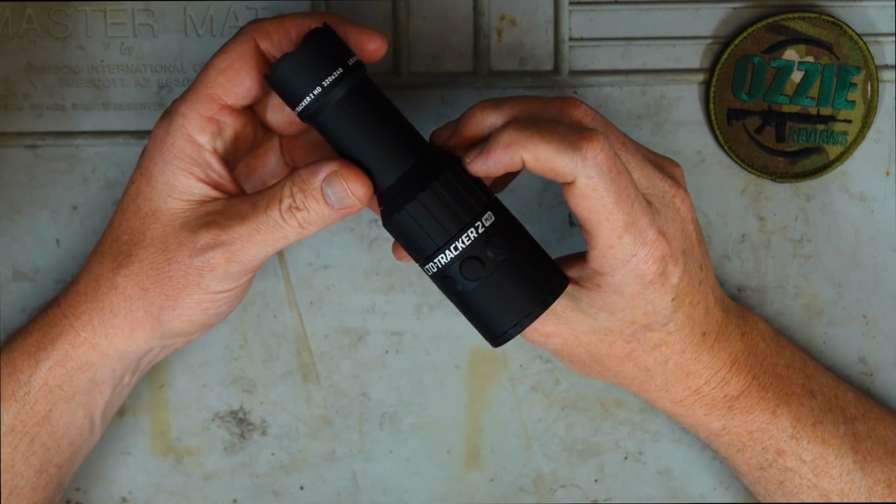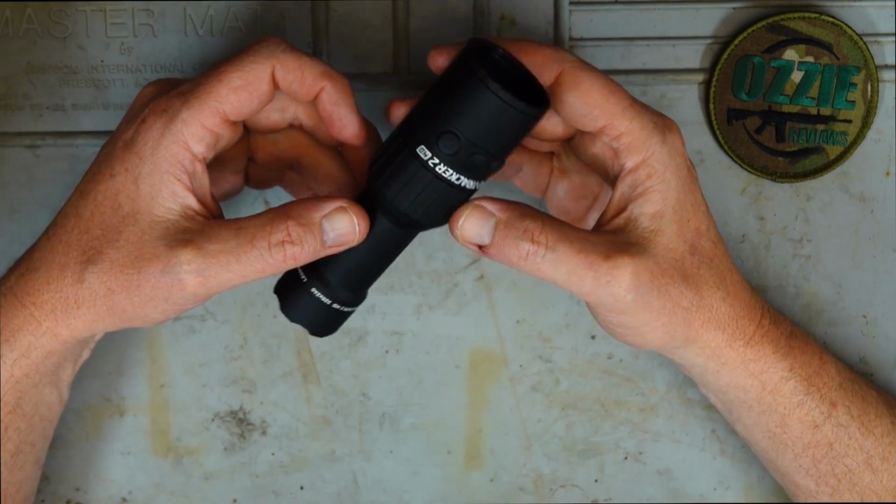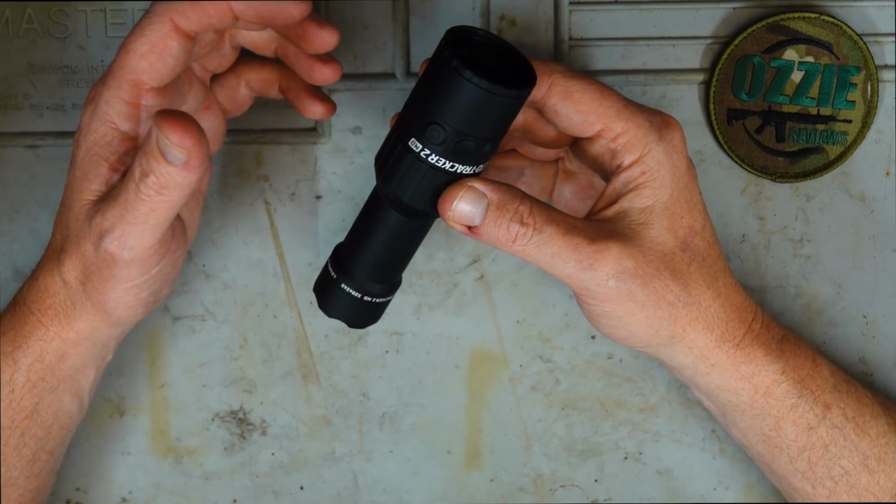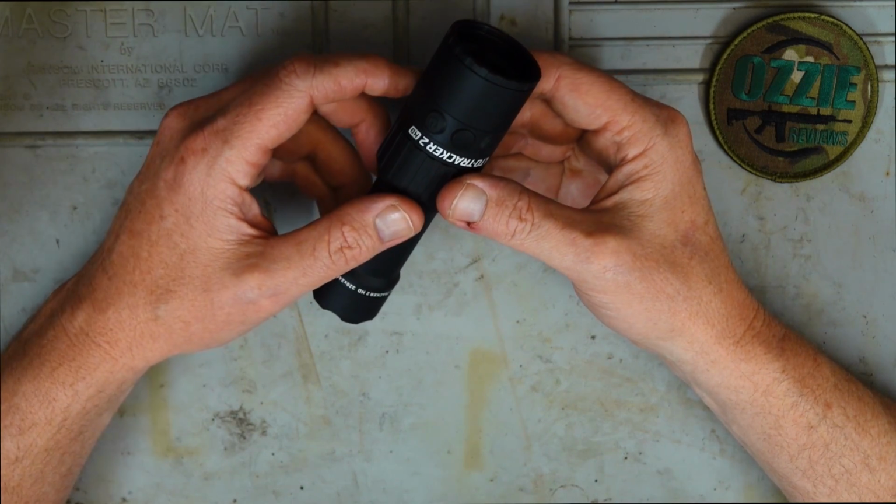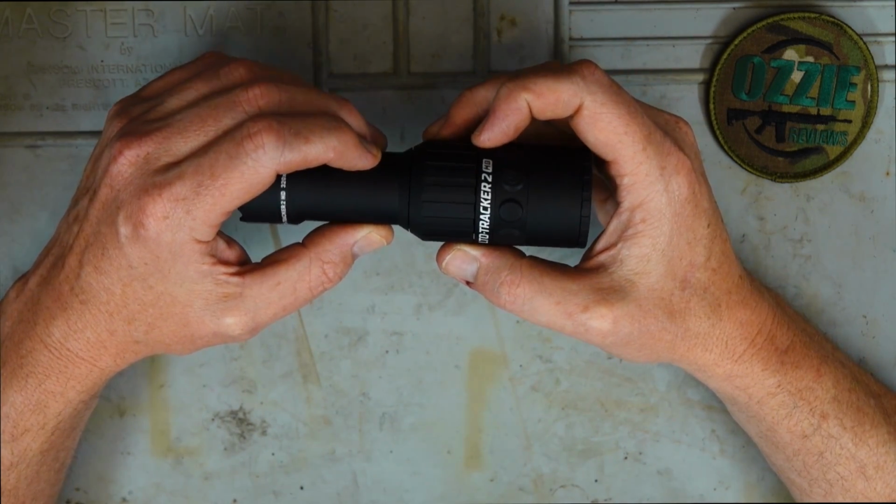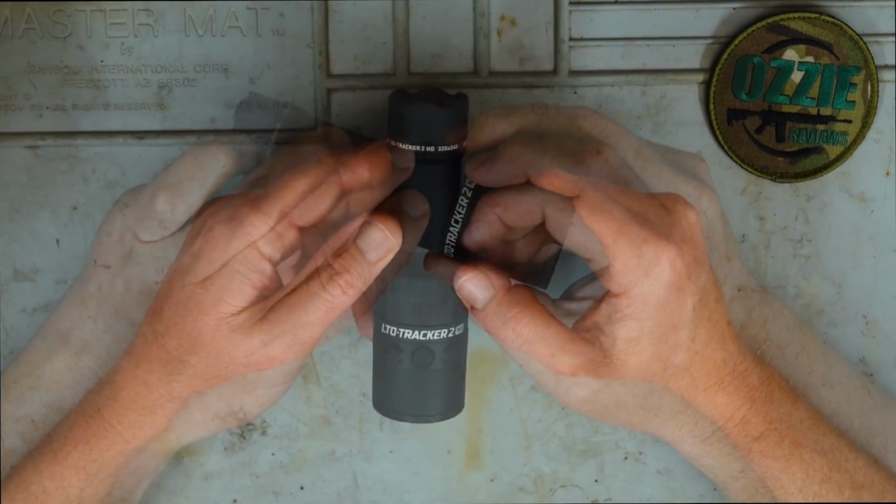The frame rate on this is 25 Hertz and runs off a single CR123 battery. However, the battery life is only 3 hours, okay? So that may be an issue for some people. Some people it may not. I mean, if it is, obviously just carry a spare battery with you. Now we've got an 18-degree field of view on this as well, and there's 6 color palettes.